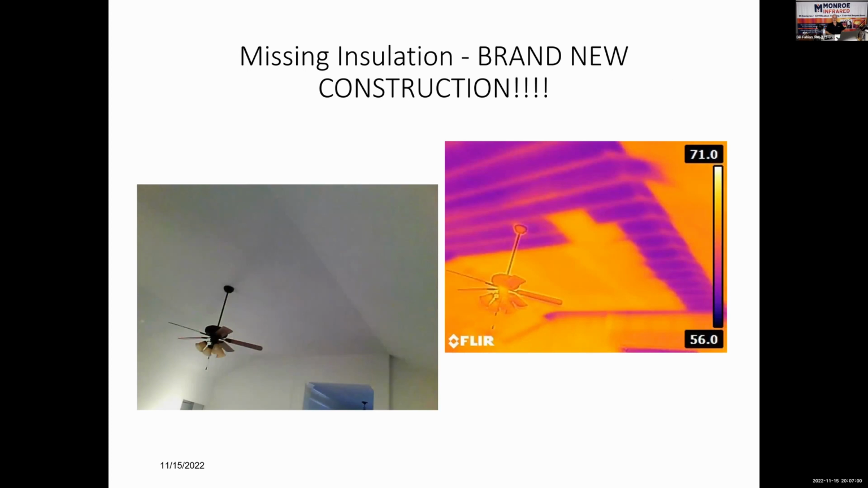Brand new construction. This was in Dallas, Texas, but the only insulation in the ceiling was under a plywood deck in the attic. During construction, they put all the sticks together. They used fiberglass batts underneath, and they put a plywood deck in the attic, and they put the entire mechanical system in the attic. We don't do that in the north. And then they finished the house, drywall and cabinets and carpet and tile and everything.